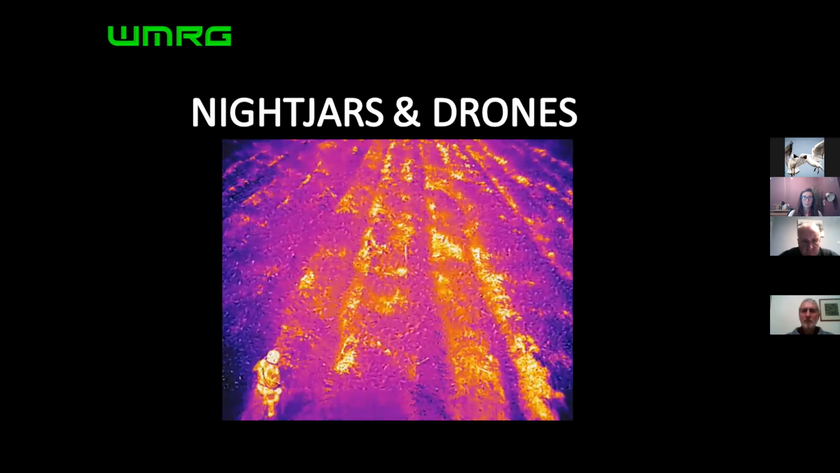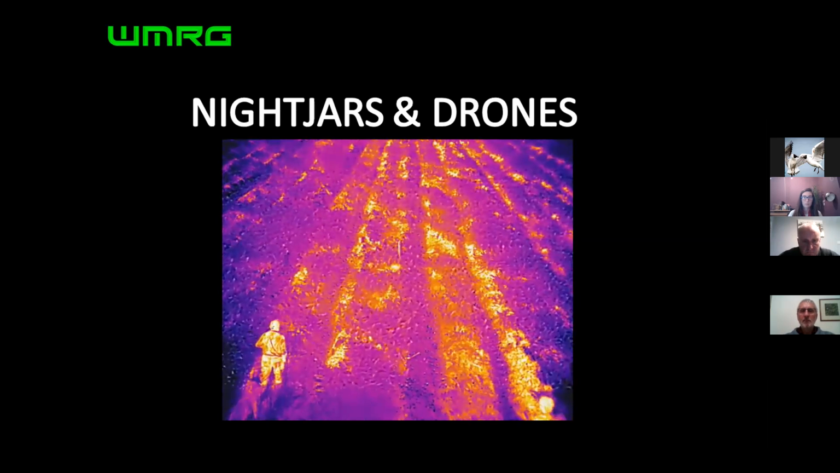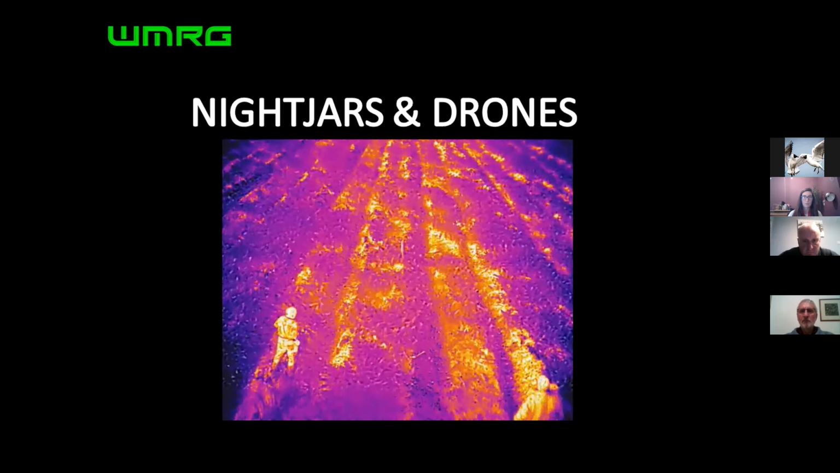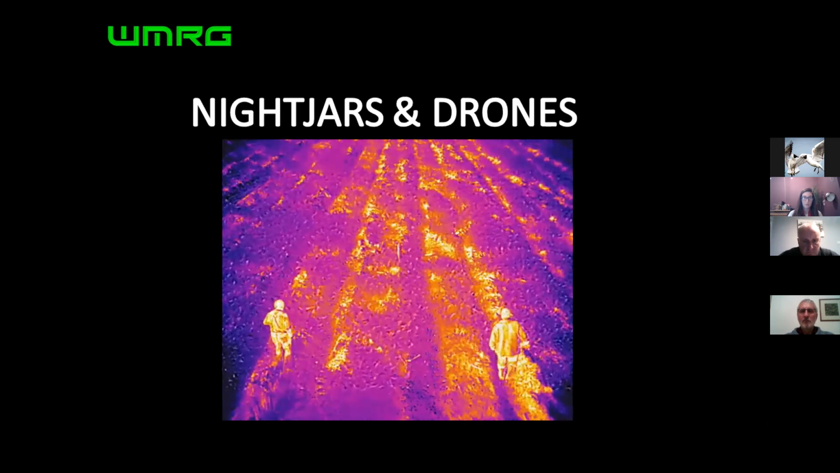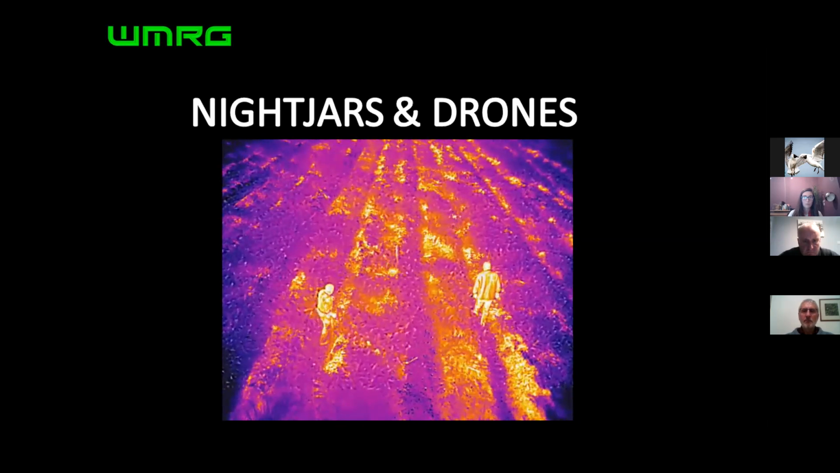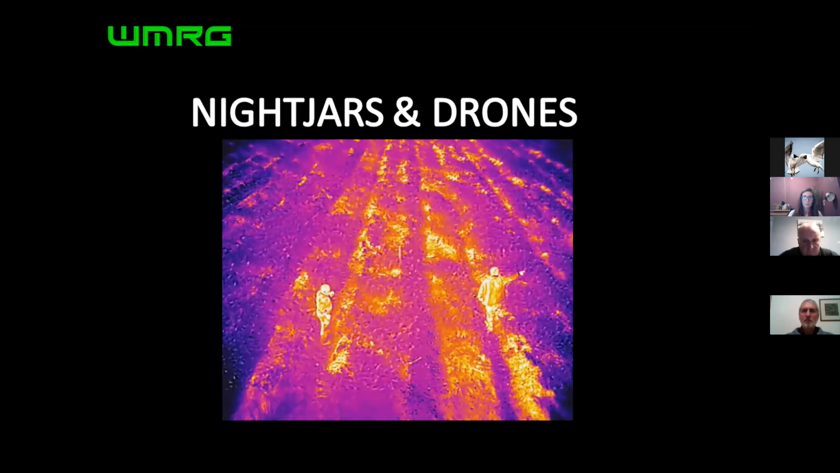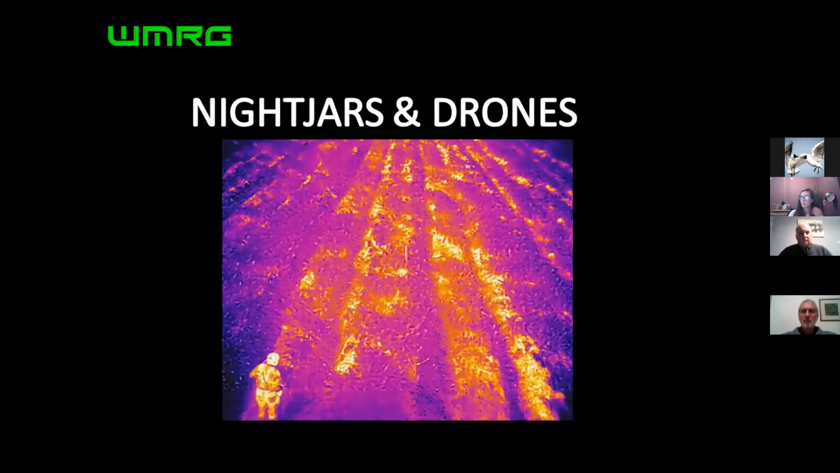I can't say that it works brilliantly because, again, we've only used it once. But it's a really interesting piece of technology to find what I would say is quite a difficult species to find, because normally you're having to walk up and down the patches trying to find them or flush them. And again, if the drone works as well as this, it's reducing disturbance and reducing your time on the field. So it can only be a positive.